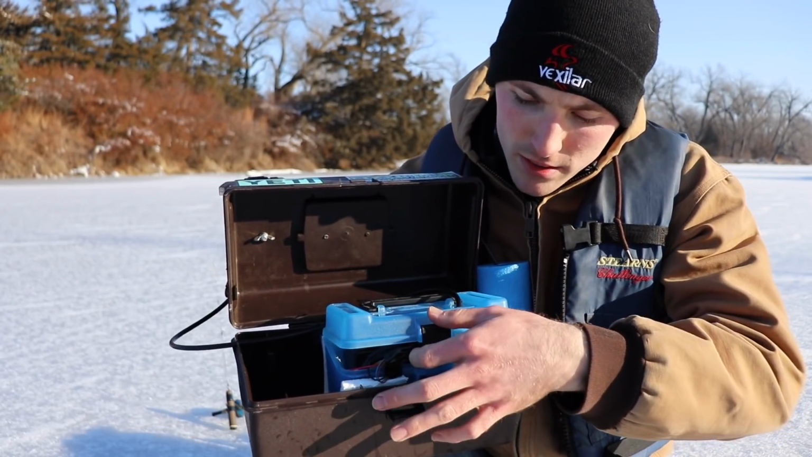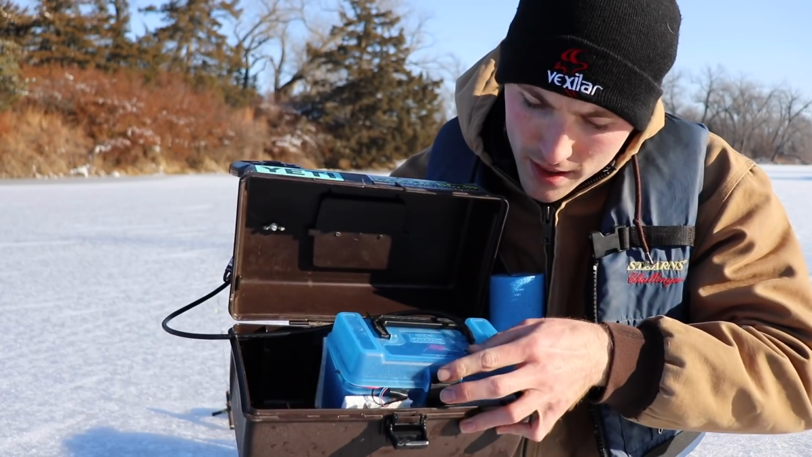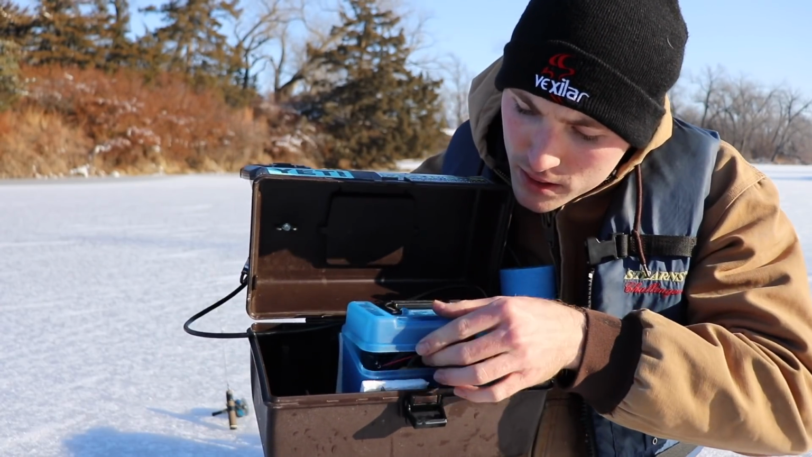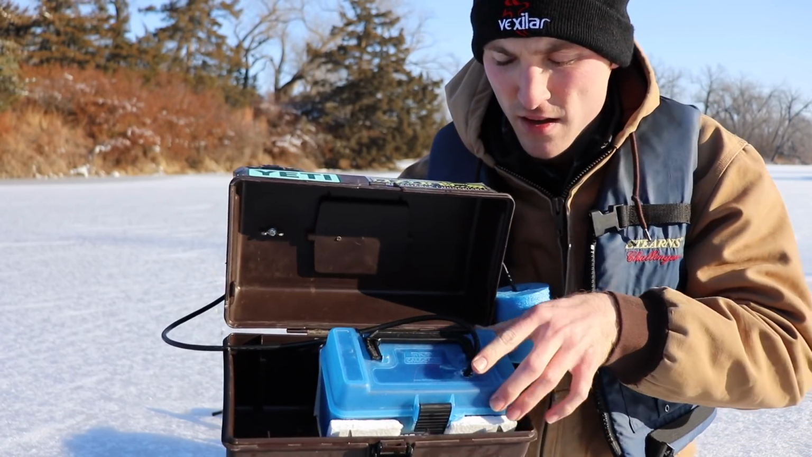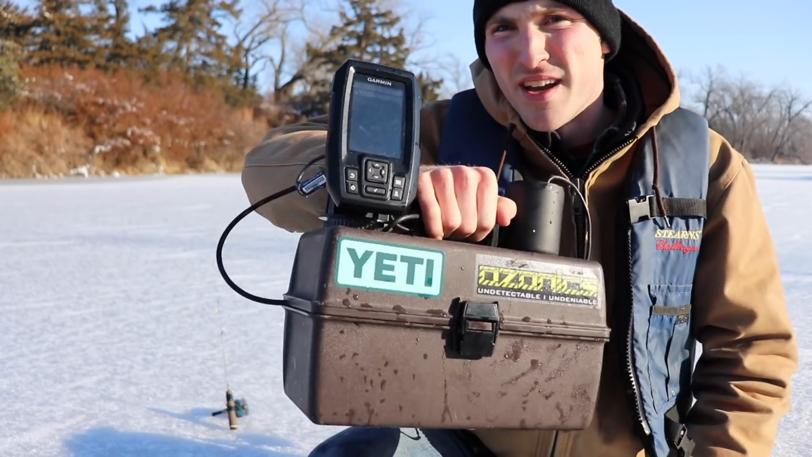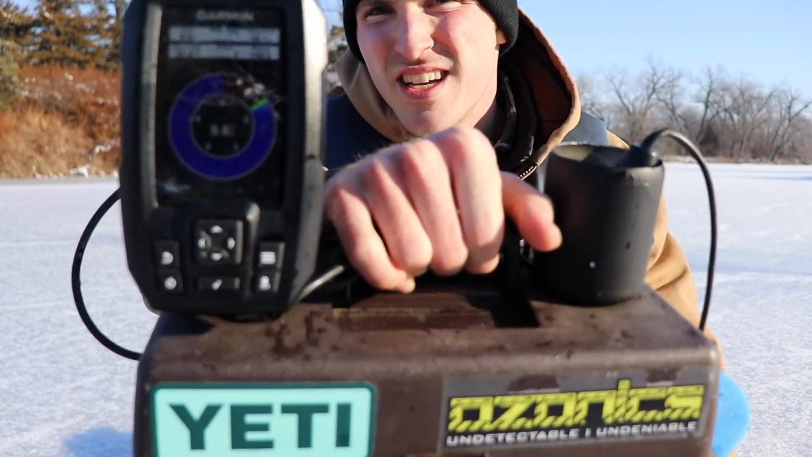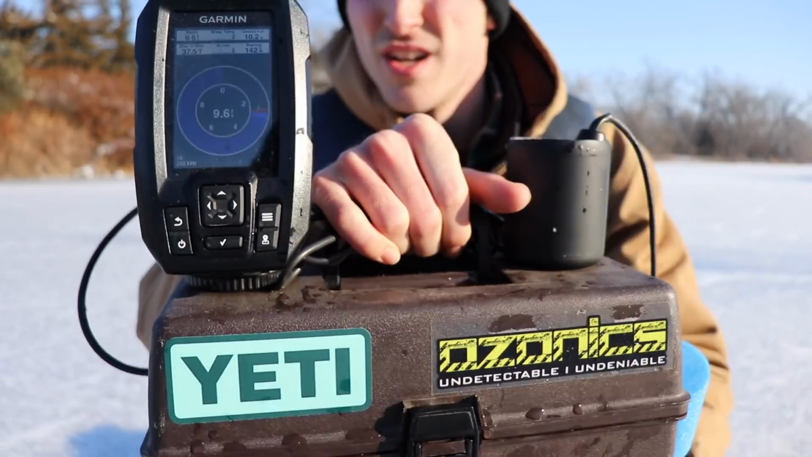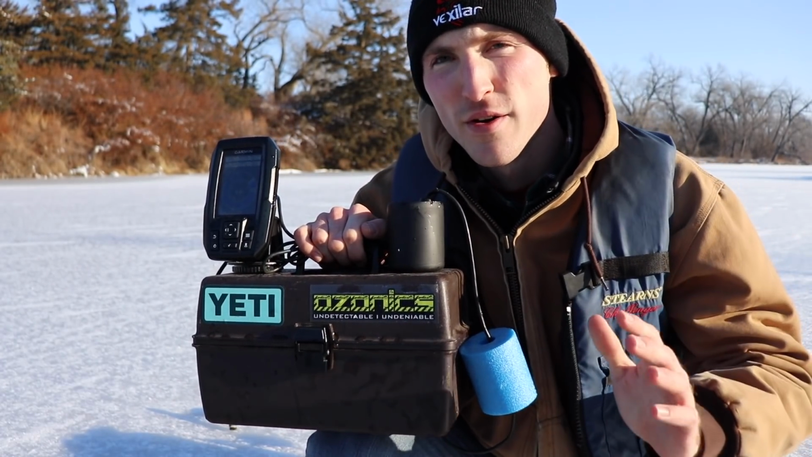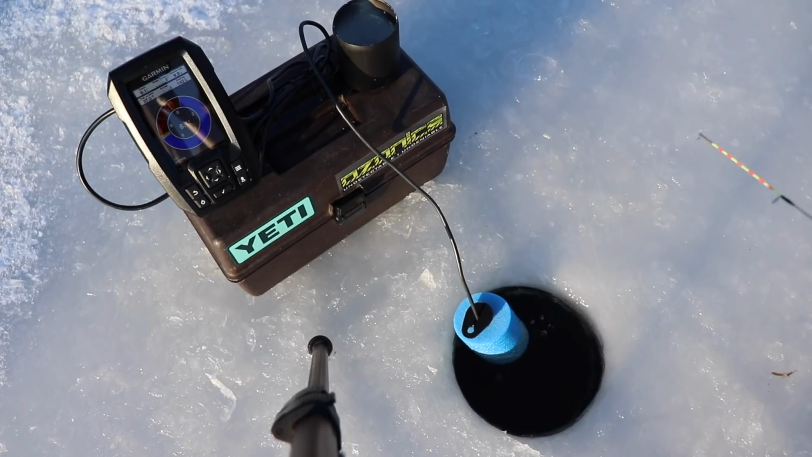That battery box closes up nice and tight, click shut, and I can close this whole unit up, lock it up, and carry around just like this. And you have your portable flasher. It's worked very, very well. So it's the first ice, and I've only dropped down once so far, and I already had a nibble. So let's give this a whirl again.